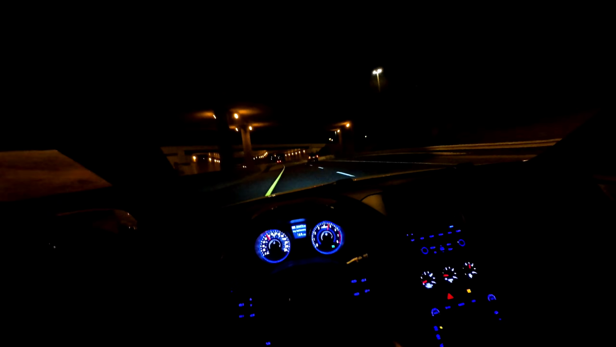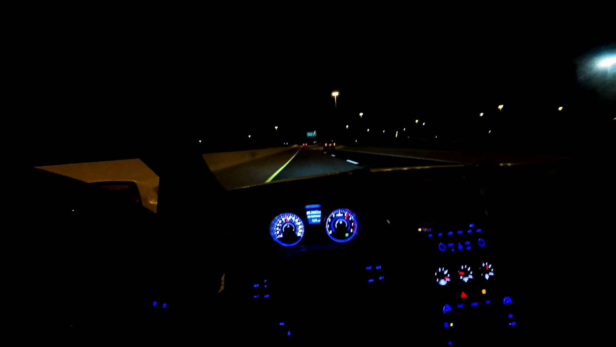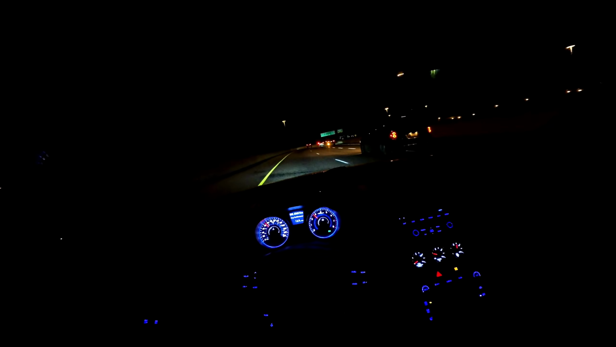Ready? Drop a gear. Because I am running 91 right now. It usually pops better when it's on 94, and I'm guessing that's because of the ethanol in there, but well, it's okay though.